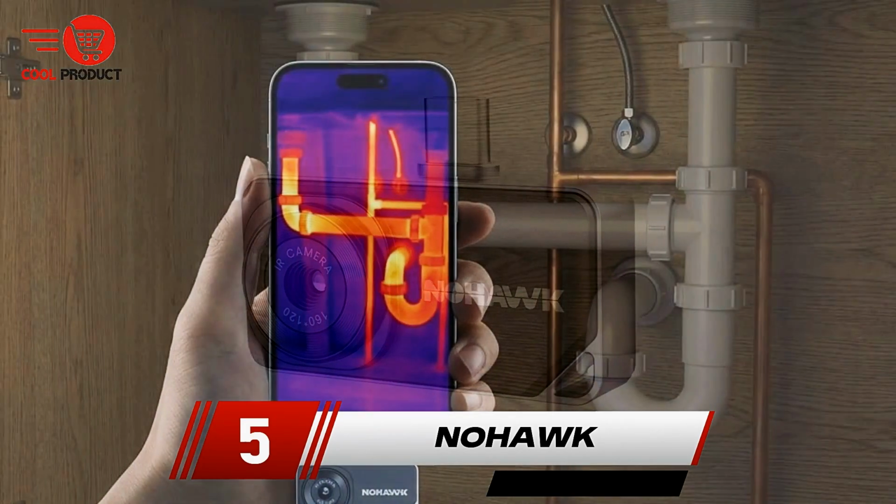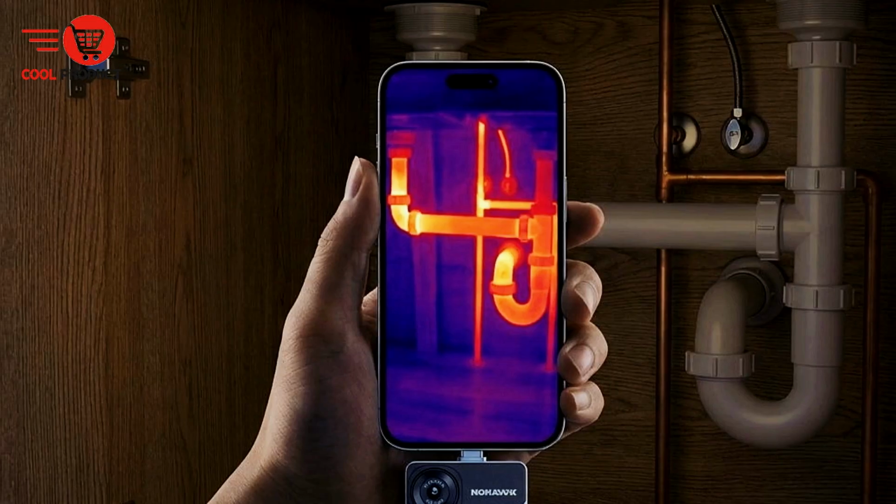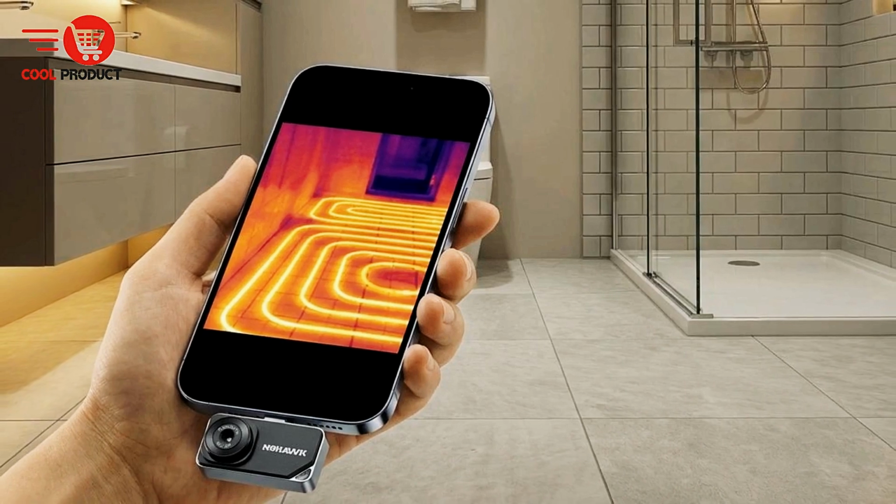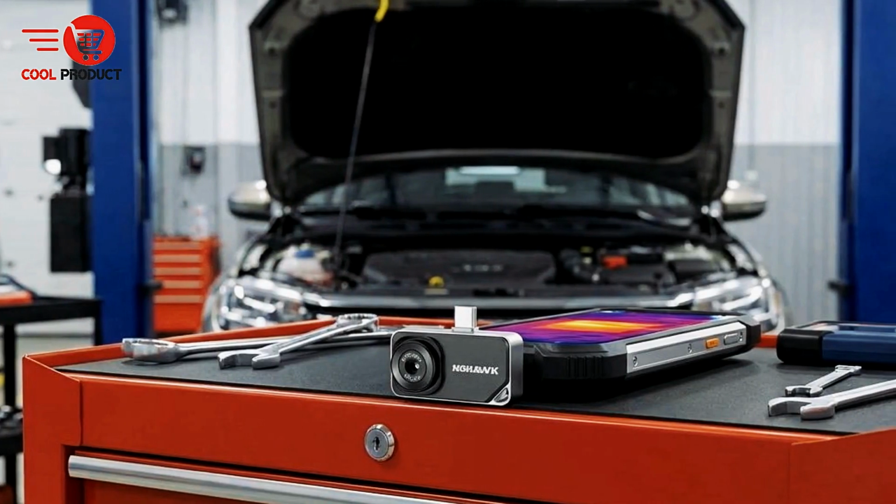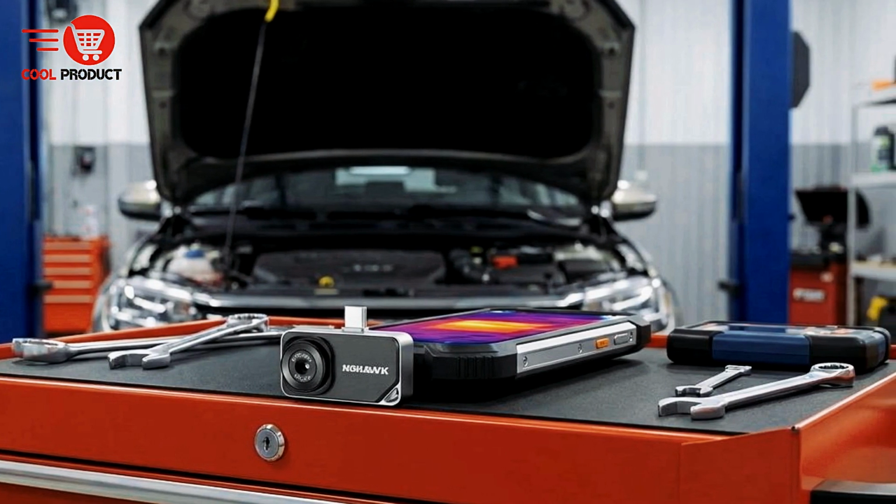At number 5, we have the Nohawk Type-C infrared thermal imager. The Nohawk Type-C infrared thermal imager turns your smartphone into a powerful thermal camera in seconds. With its plug-and-play Type-C connector, you simply attach it to your Android device or iPhone 15 and newer models, and you are ready to start scanning. No complicated setup, no extra cables, just quick and easy use whenever you need it.